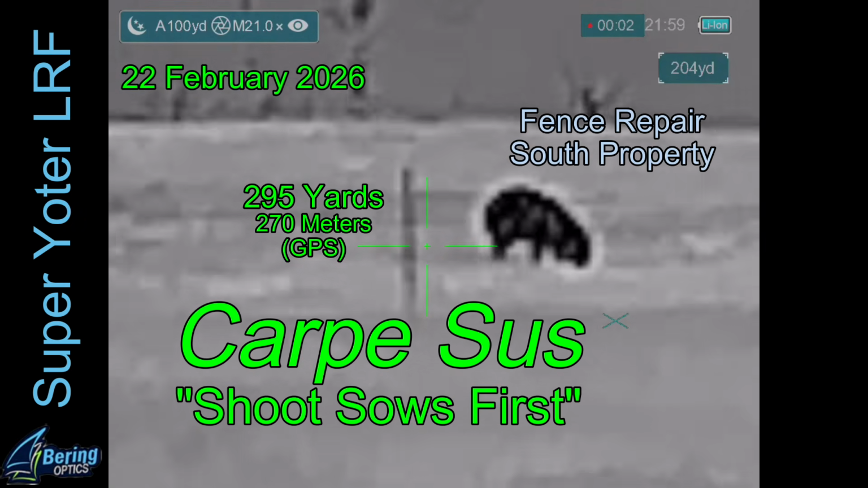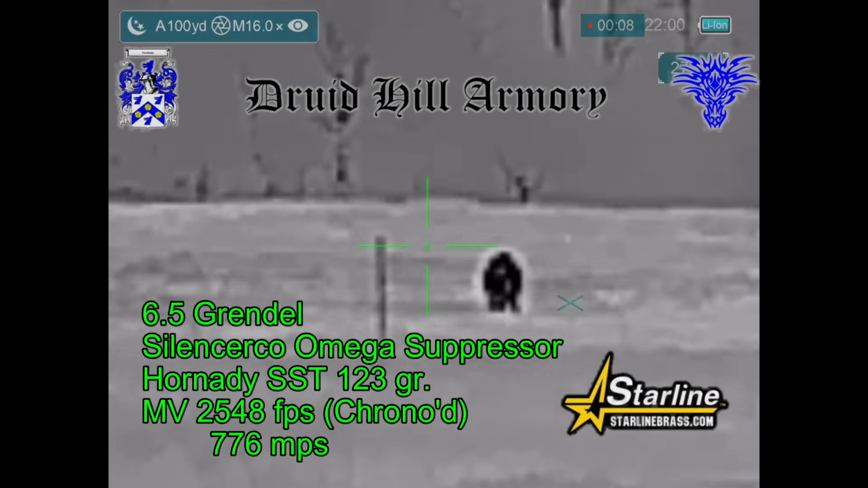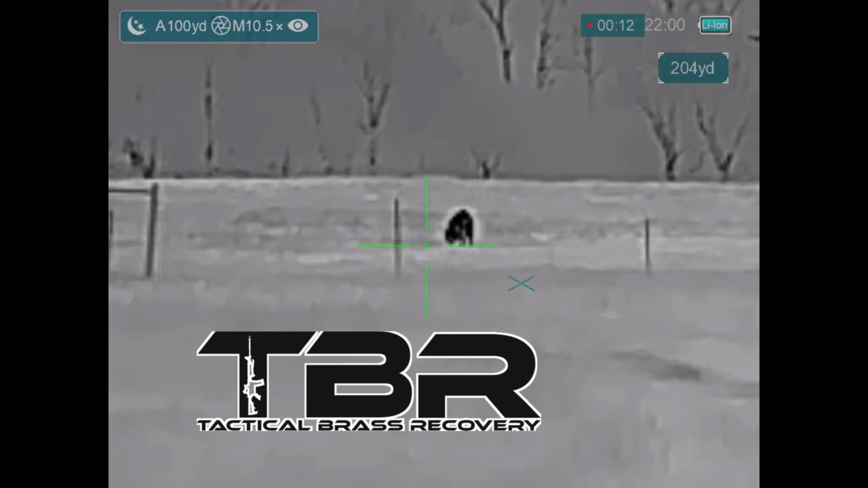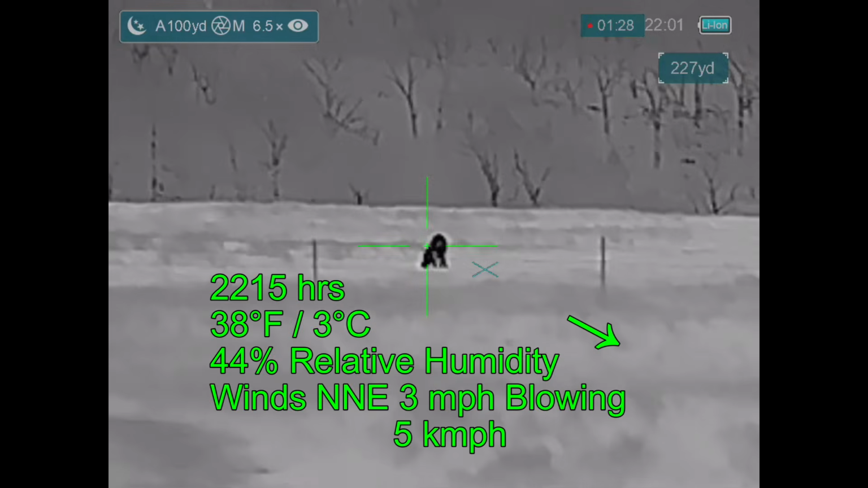Carpe sus. Got a hog out there at about 295 yards, and this is on a property where the landowner does allow me to shoot through fences with my 6.5 Grendel. Brass catcher by Tactical Brass Recovery. That's a little further than I'd like to shoot, so I'm going to go ahead and move up.